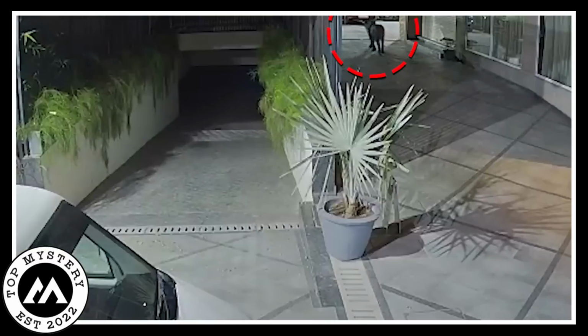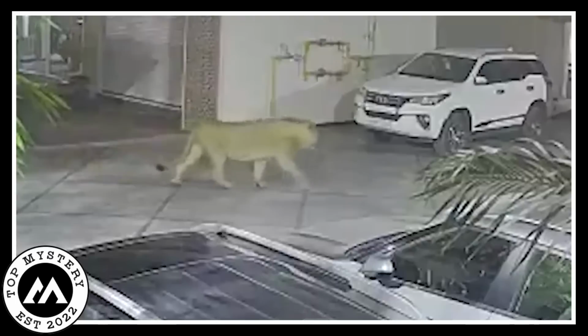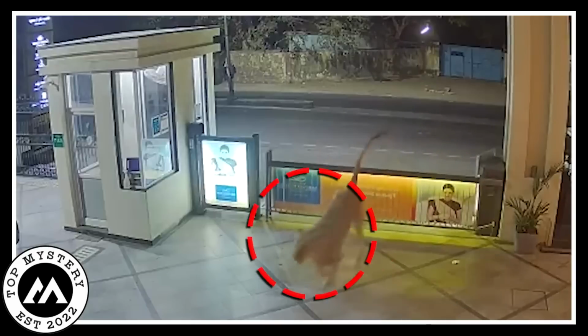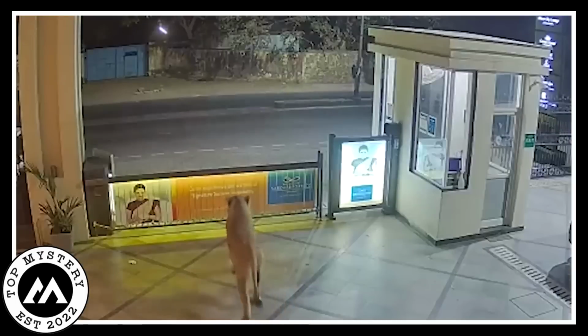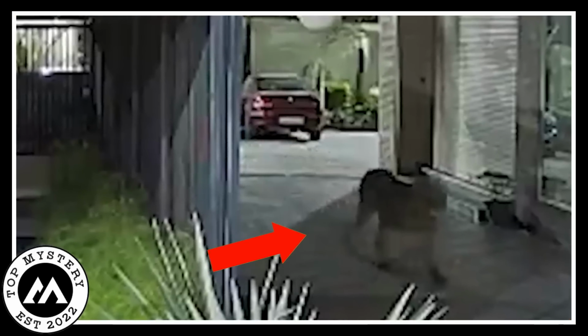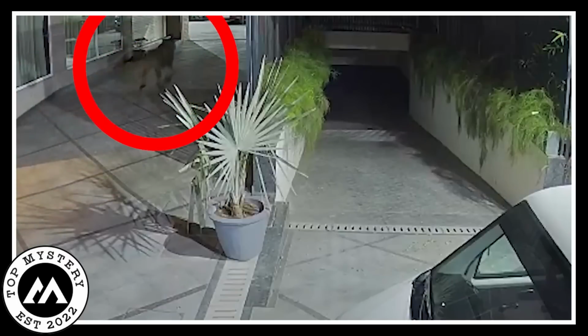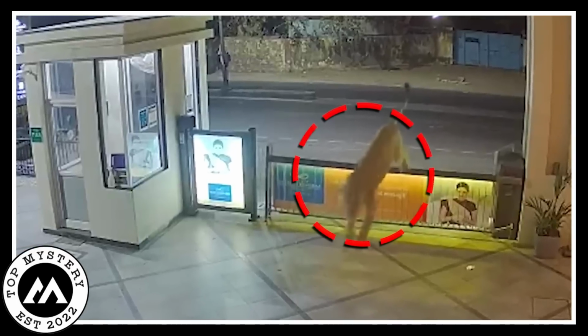The surveillance footage captured the lion's every move, from cautiously sniffing around to gazing out of grand windows. The contrast between the untamed visitor and the posh setting created a surreal atmosphere. Eventually, as dawn approached, the lion gracefully exited the hotel, disappearing into the night. The incident left the once serene hotel with an extraordinary tale, reminding everyone that nature's wonders sometimes find their way into the most unexpected places.